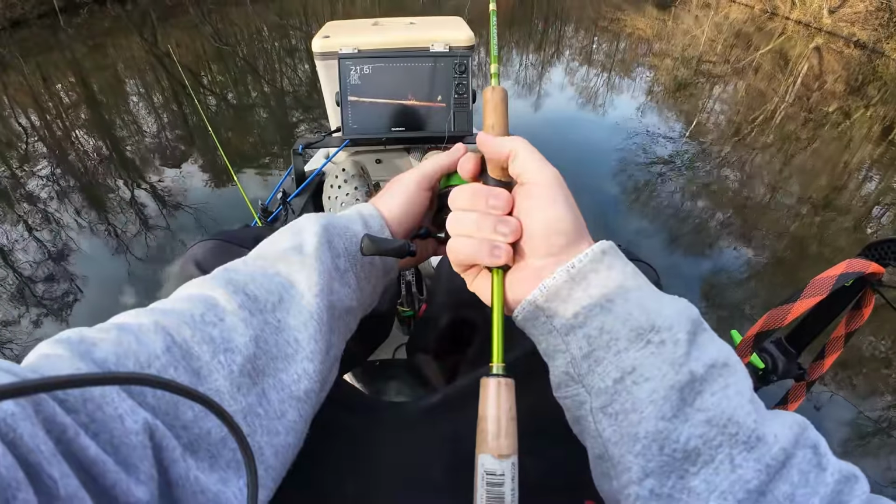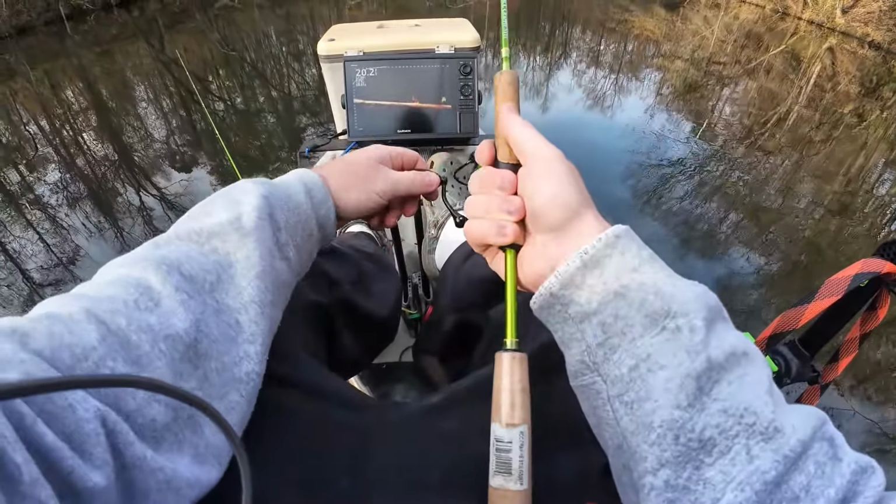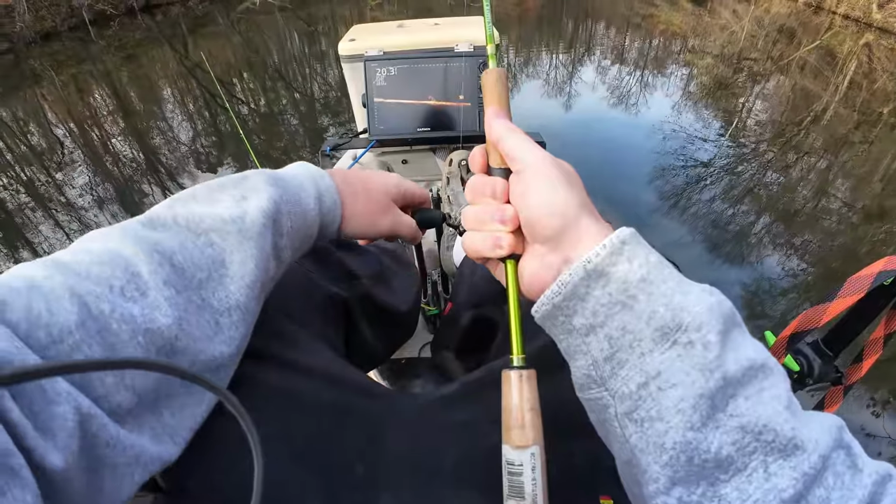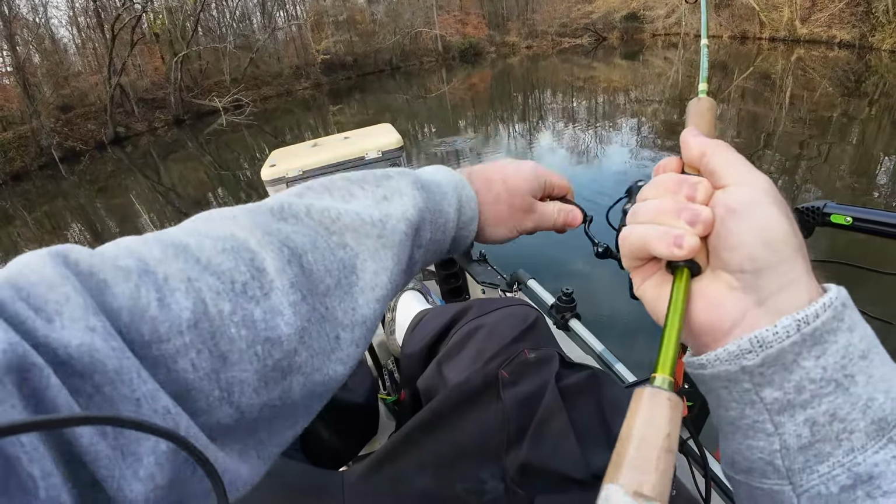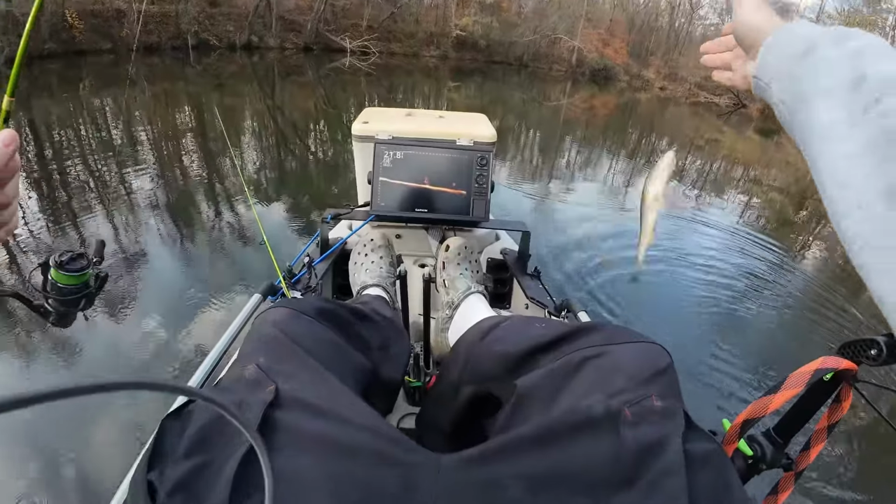I'm just using a pearl one right now. See if they're gonna react to it. Uh-oh, there's a big one. There he is. Bass. Finally caught my first bass.